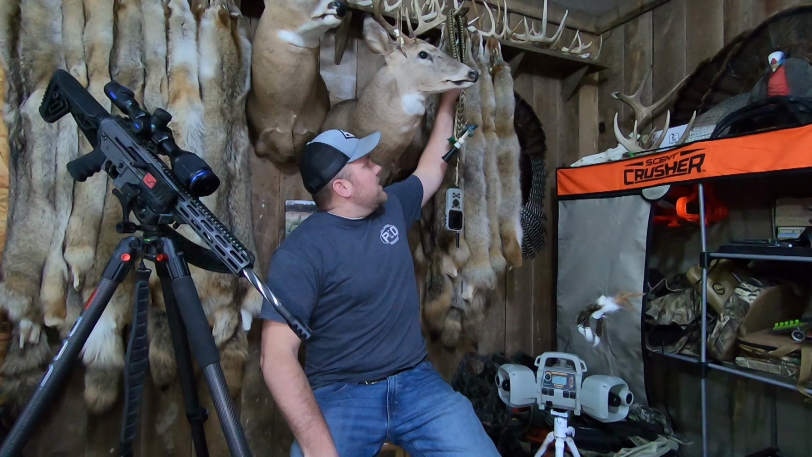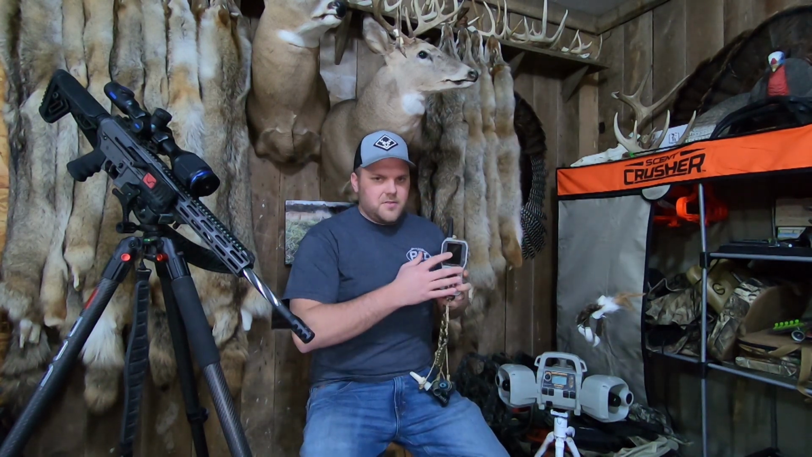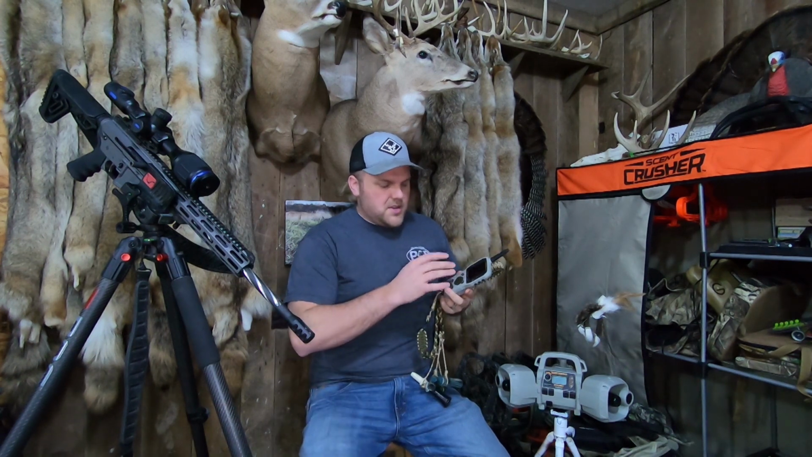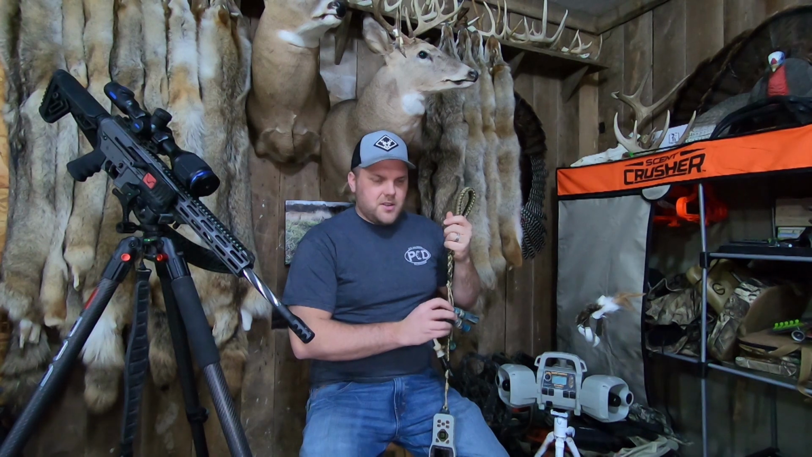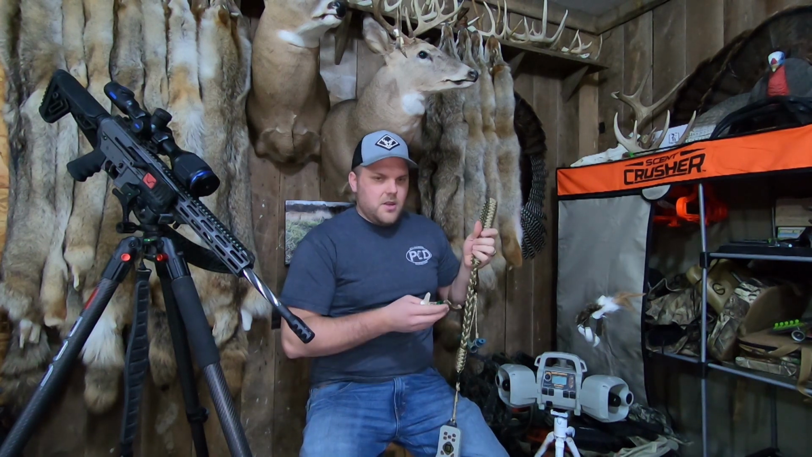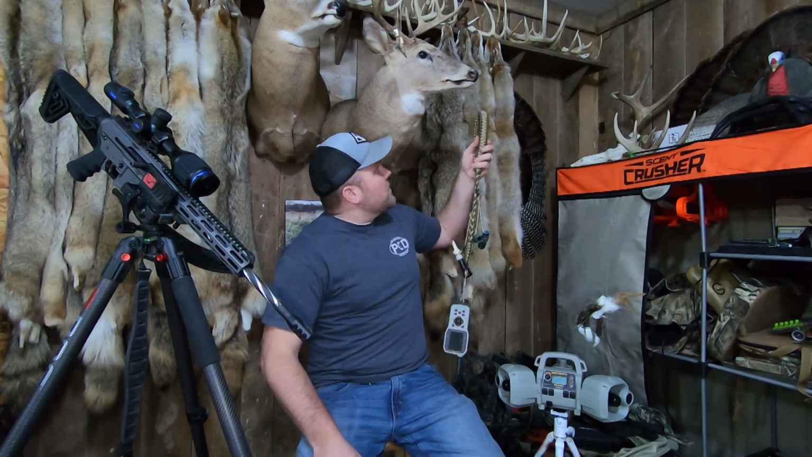And then this is the lanyard that I have for calling. It's got the TX1000 Fox Pro remote. Got it all set up with my favorites and everything already. And then I've got a couple of distress calls, and then a couple coyote vocal mouth calls. So all of that seems to work great.